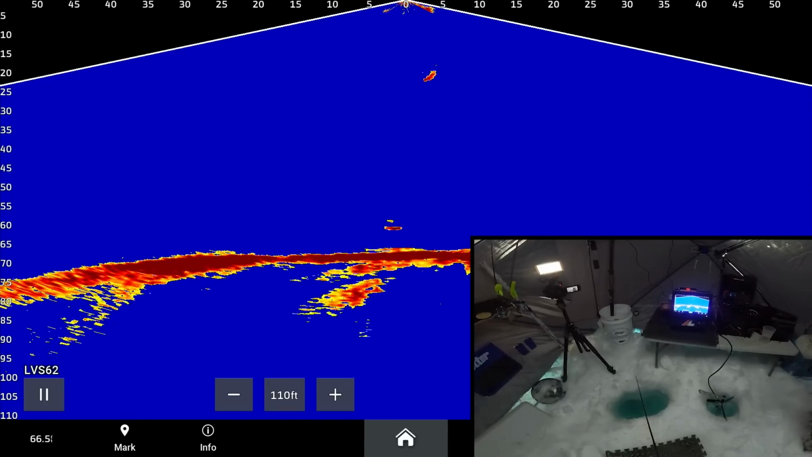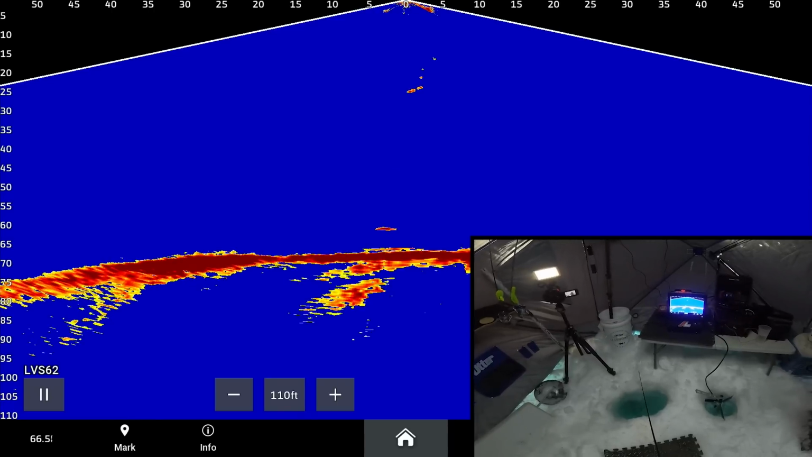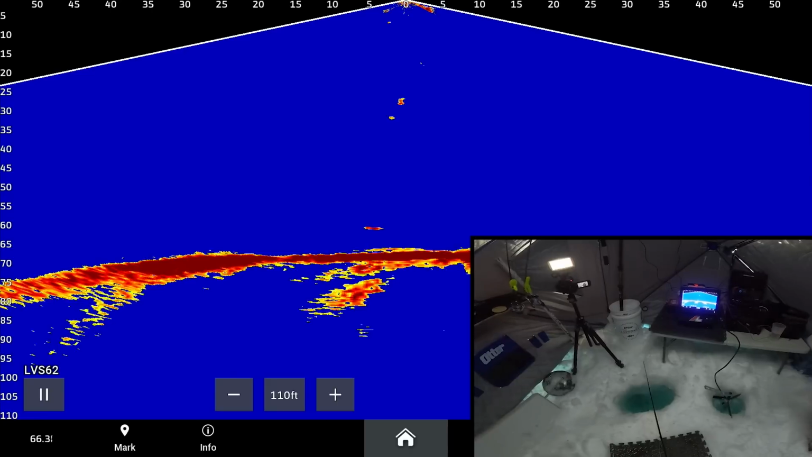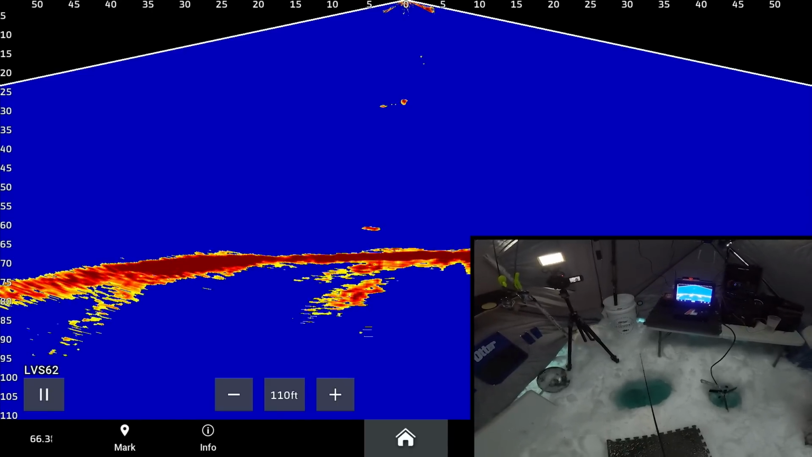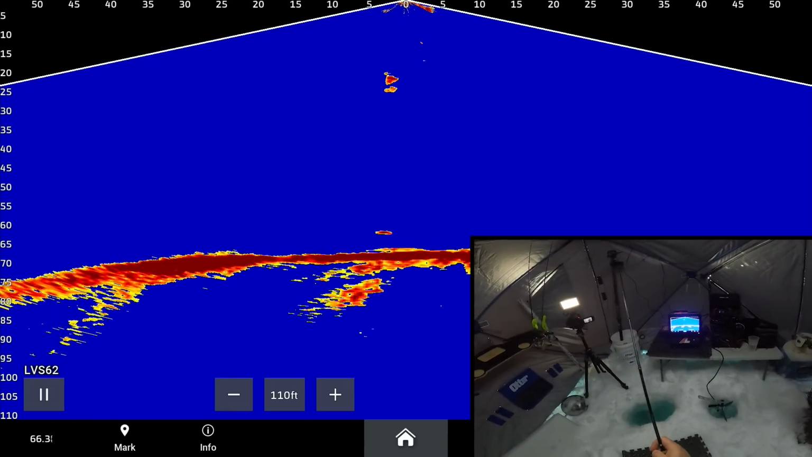Oh, got a fish down there. Got another one up higher here. There's been lots of high flyers today for sure. I see them lots when I use the underwater camera just below the ice, that they'll cruise the bottom of the ice and they'll eat insects off the bottom of the ice, scraps, whatever, right? Like they'll eat anything like that.